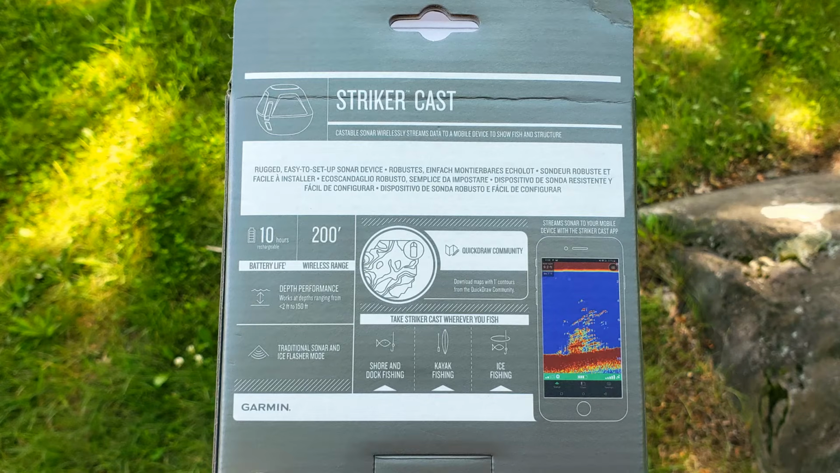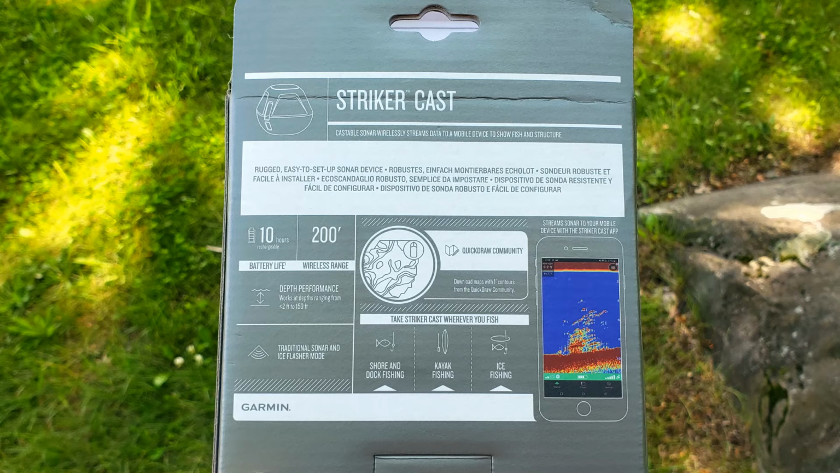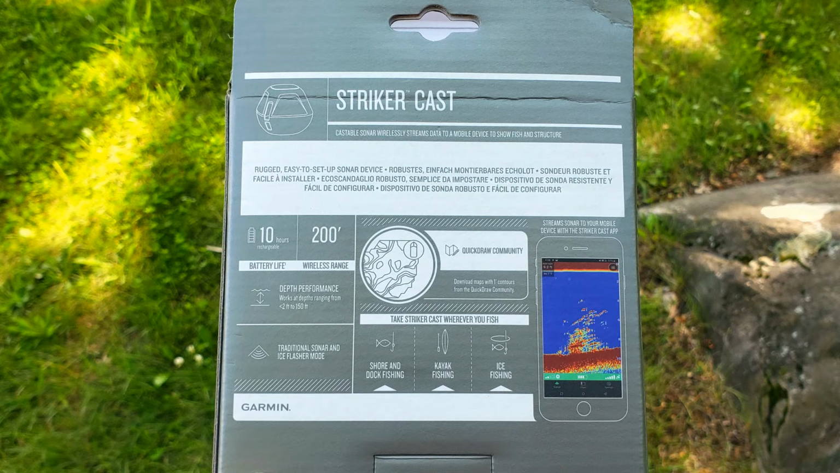We have a rechargeable built-in lithium-ion battery. The battery life is a 10-hour typical use. It takes about an hour and a half to charge. Included tether line, 5 meters. It weighs only 75 grams. It's really light, but great to cast. It uses a wireless frequency of 2.4 gigahertz, and it goes up to 200 feet. The sonar range is from 2 feet to 150 feet.